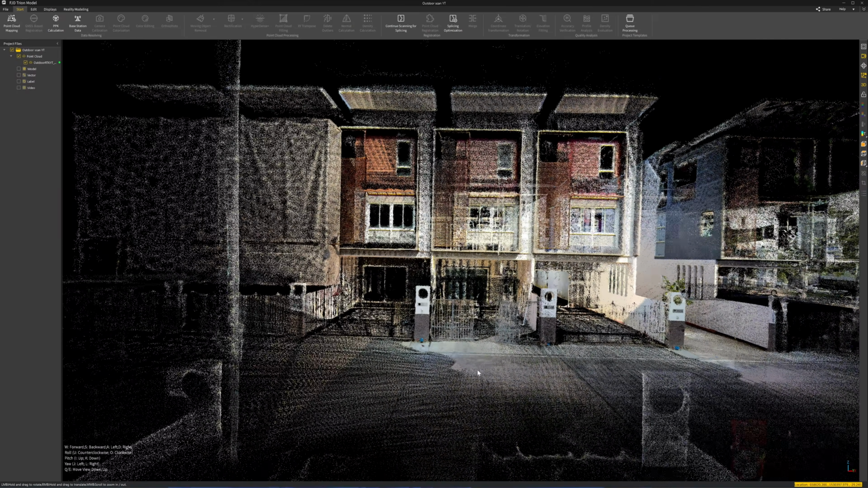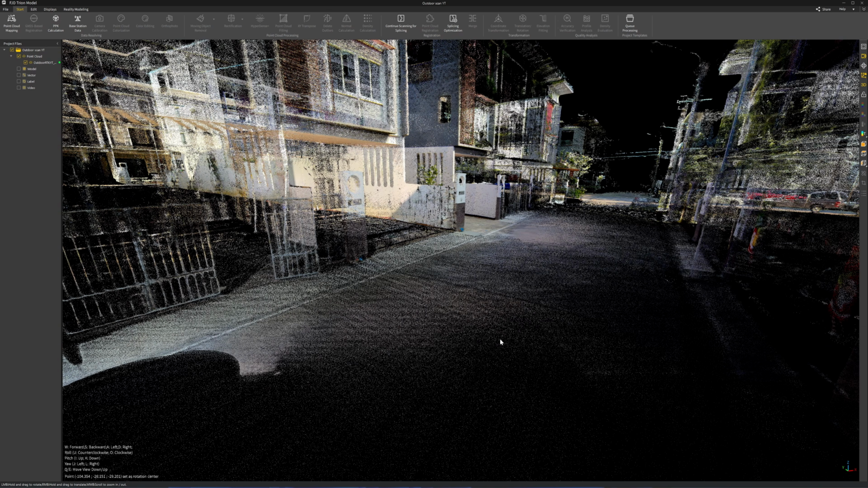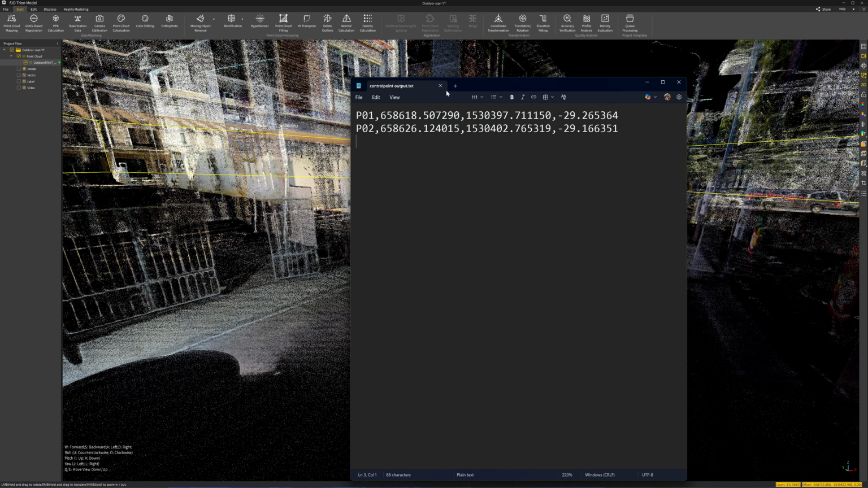You see here, this is the place where I collect the control point. So how are you going to retrieve the control point coordinates? You need to click on the point cloud and right click, and then select extract control point. It's going to save the control point data into a text file, and when you open the text file, it's going to display the GPS coordinates of the collected control point.